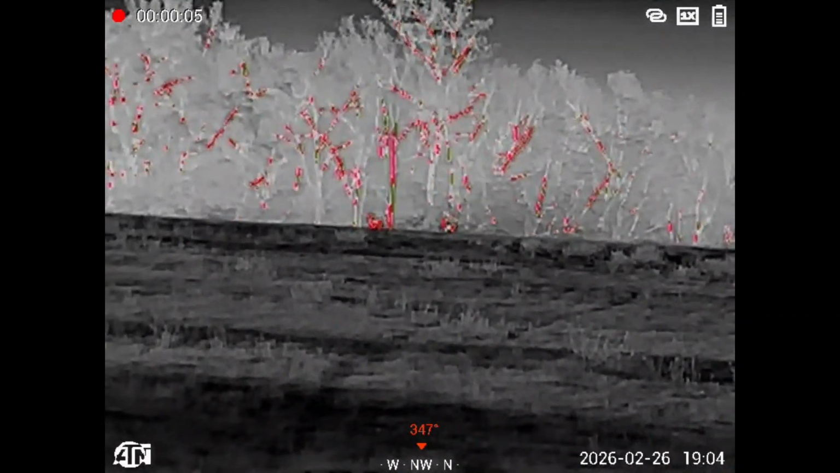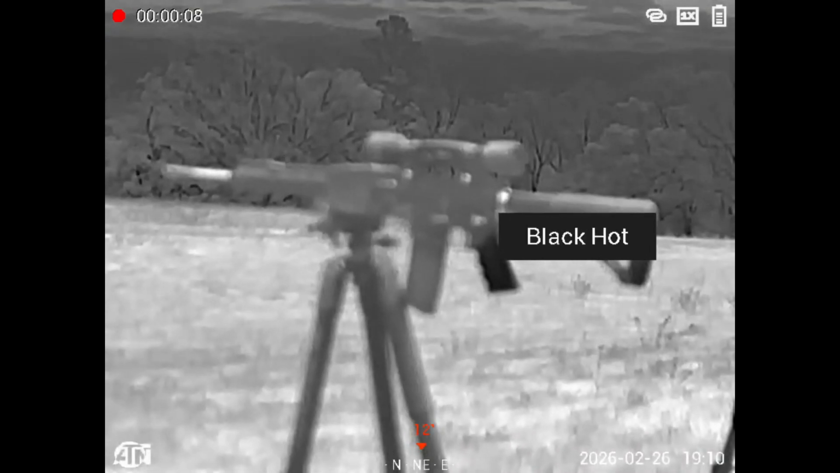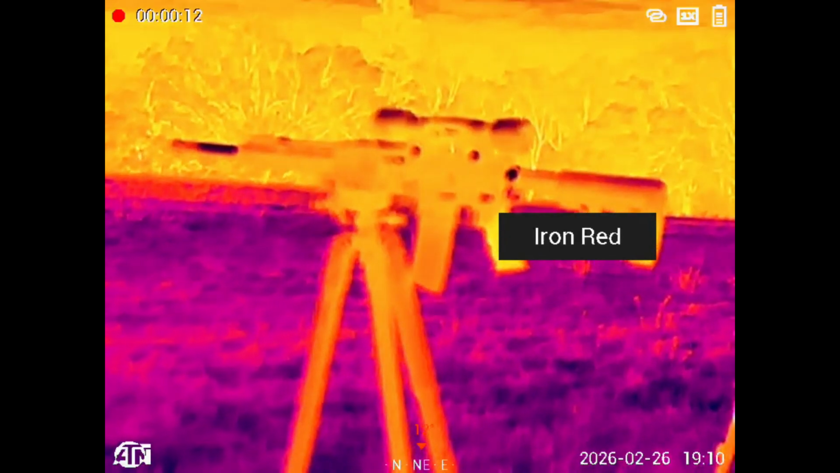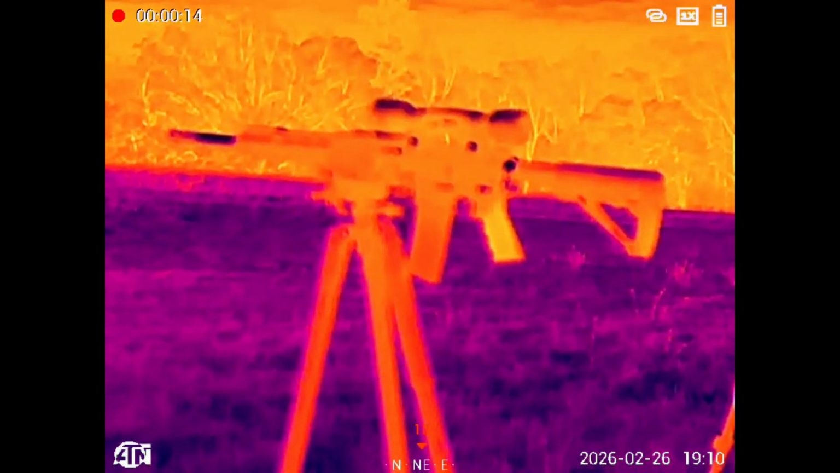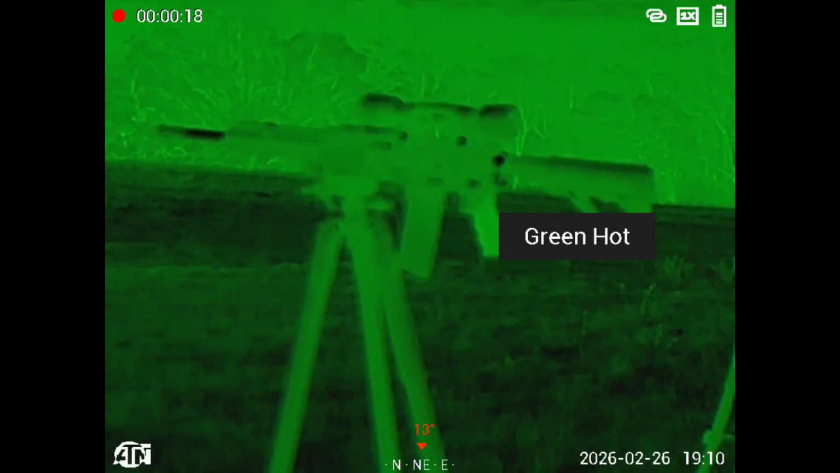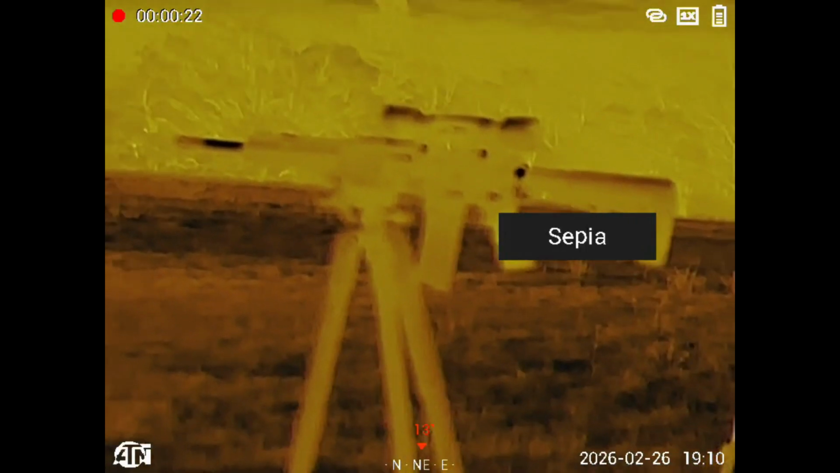So I just played around with the thermal, going through the modes with that view. I mean, that's up close. That's only a few feet from me, but the image is still clear. I did not refocus being that close to an object. So yeah, this is an impressive thermal monocular.